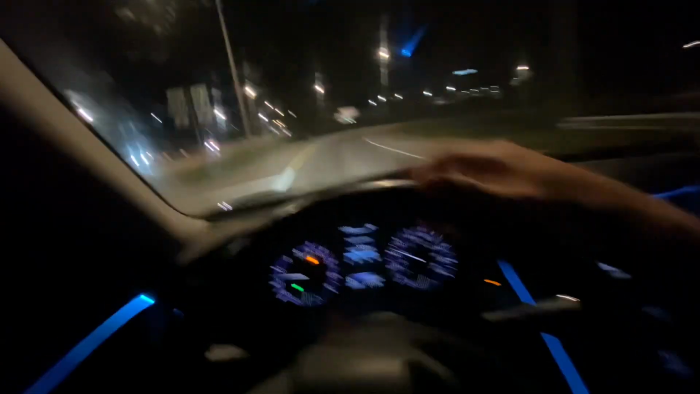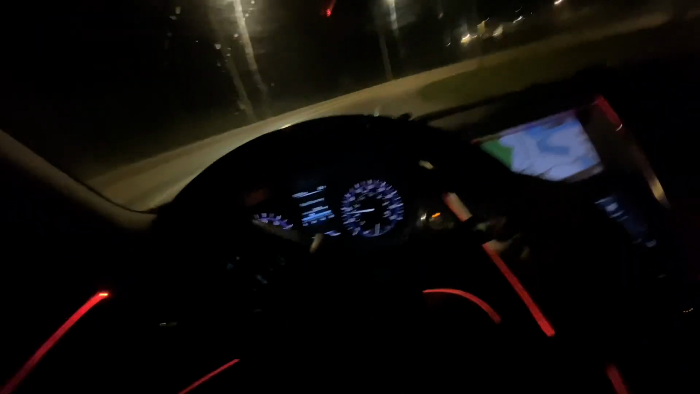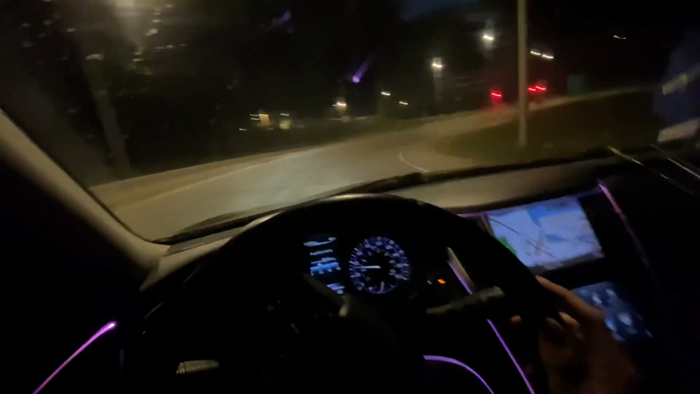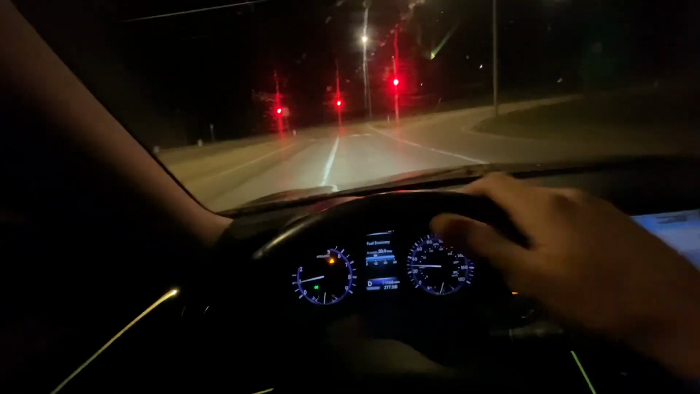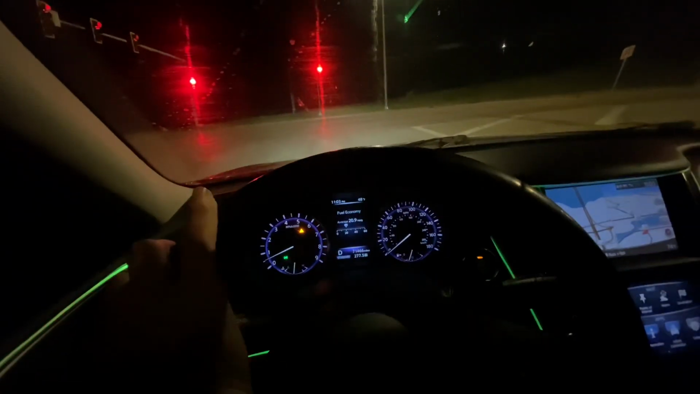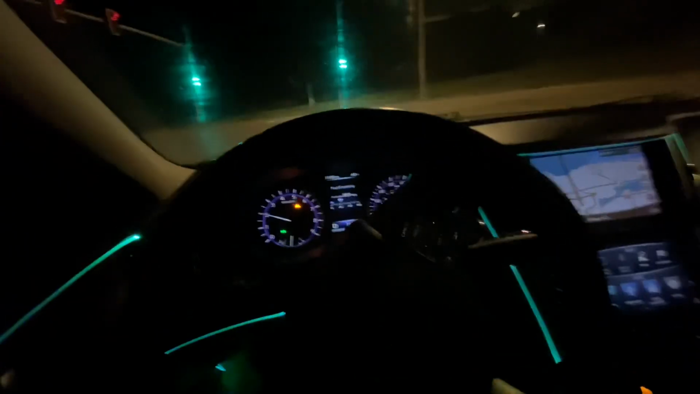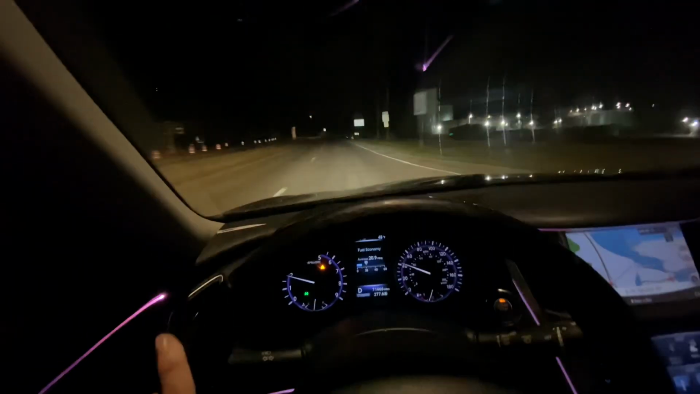Pretty much checked off everything I wanted in a car, so I ended up getting it. Sportiness, good price, reliability, good looking car, nice interior, good features, has heated seats, has a really nice Bose sound system, sounds amazing. It's a good car. I don't regret getting it. I plan on keeping it for a long time. And yeah.